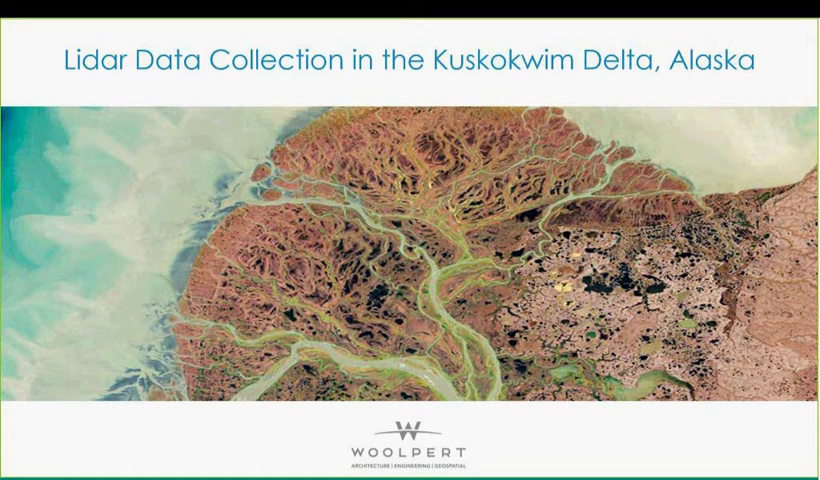It's called the Kuskokwim Delta in Alaska, and it's an area that's threatened by frequent storm surge and inundation, coupled with extremely low and flat topography and proximity to the Bering Sea, which basically leads to a lot of inundation and flooding and subsidence and permafrost melt and erosion and all kinds of issues out in this area. So today what I'm going to do is basically discuss the LiDAR data collection that we did over in the Kuskokwim Delta, Alaska.